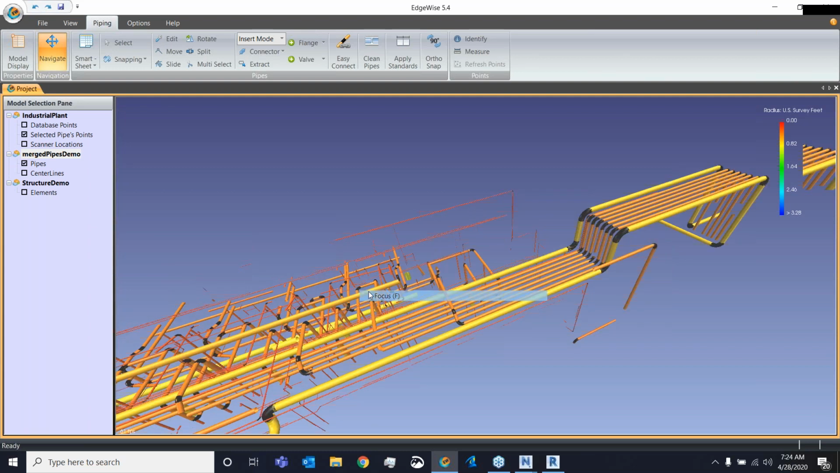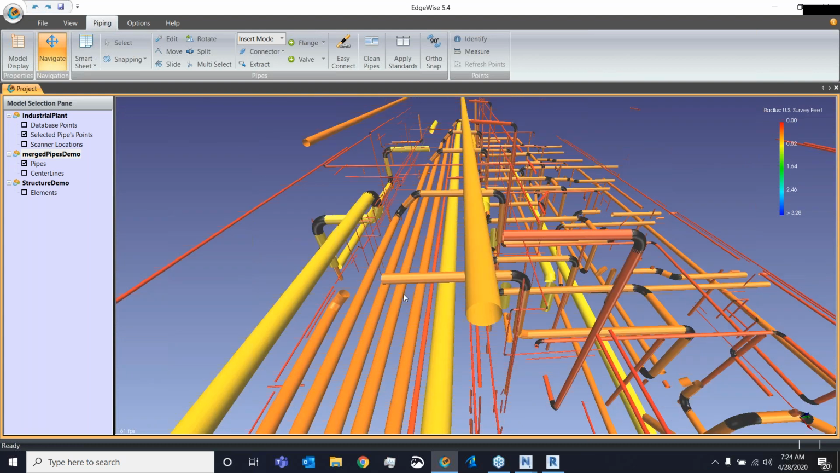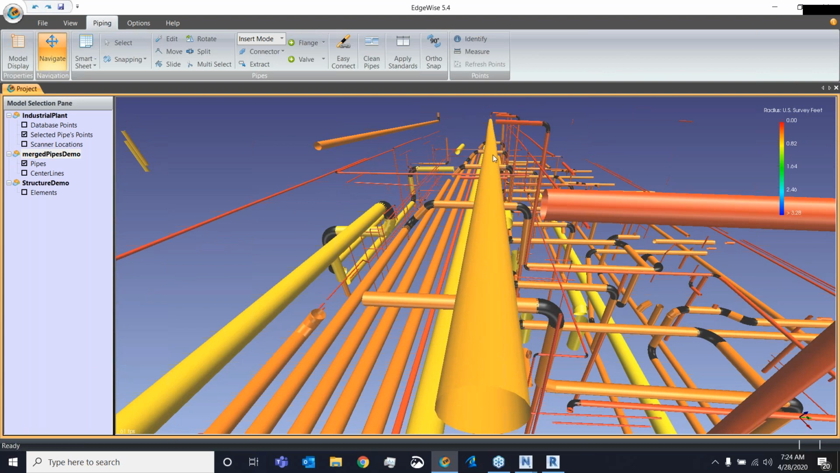And just to highlight that, if I zoom in, say, for example, on this pipe over here, it might be a little bit difficult to see, so you might have to get a little bit close to the screen, but this long one going away from me right here, you'll notice how it swings a little bit over to the left in the background and then comes back to the right. So those are the as-built conditions that Edgewise is taking from the point cloud and transferring into the model.